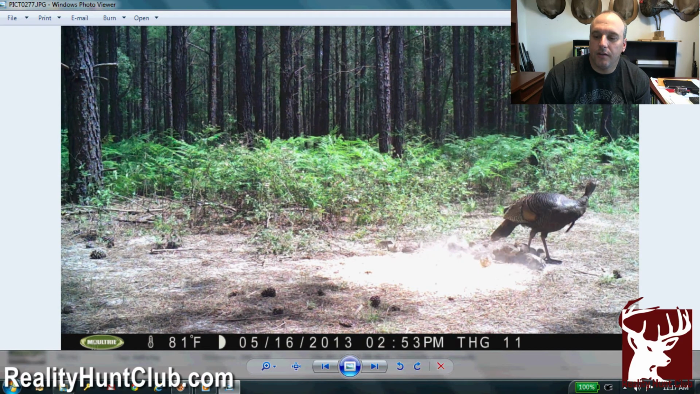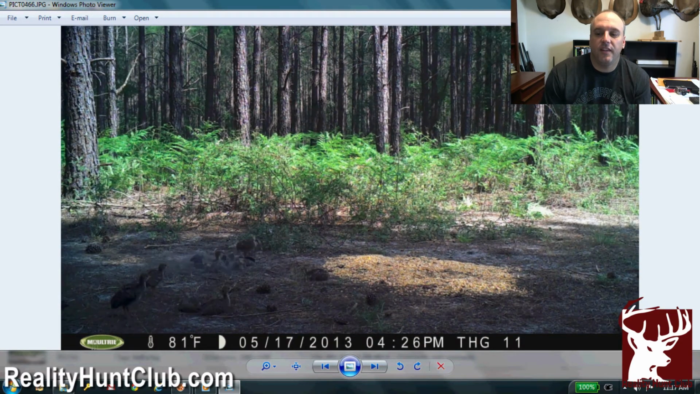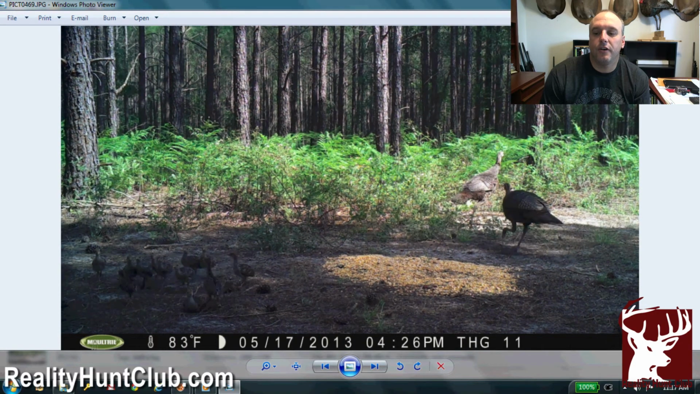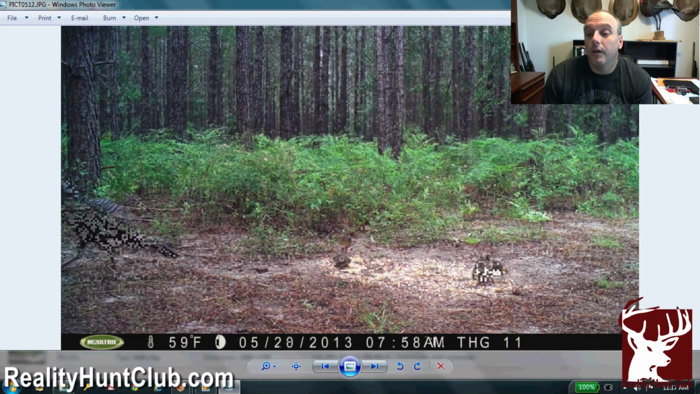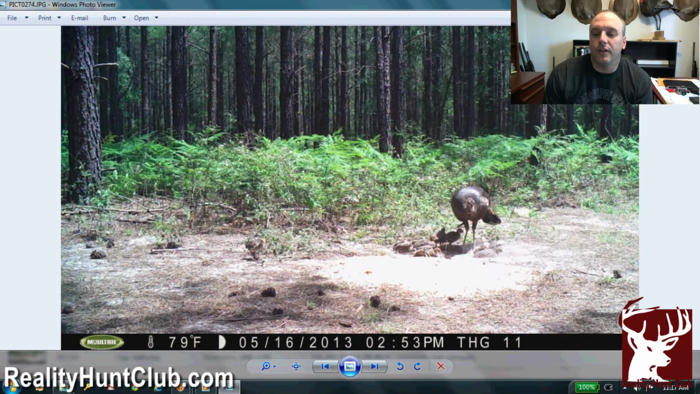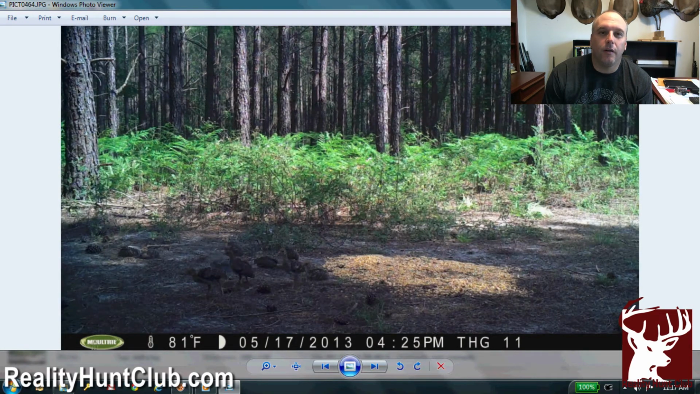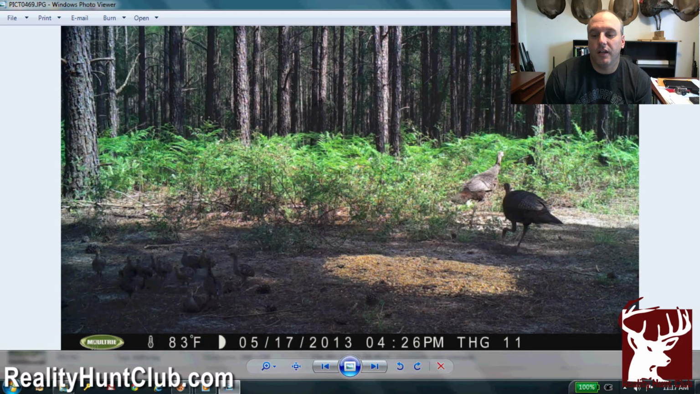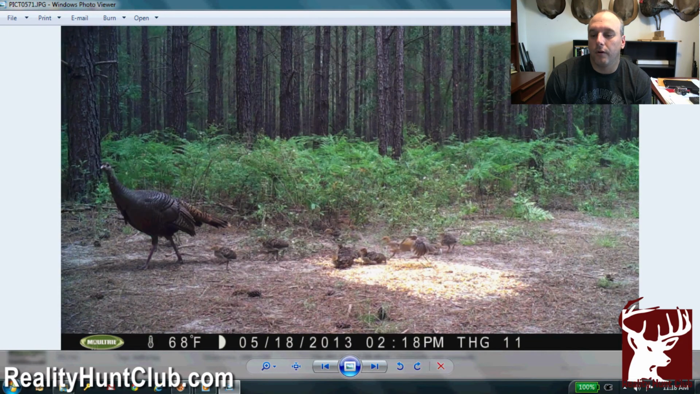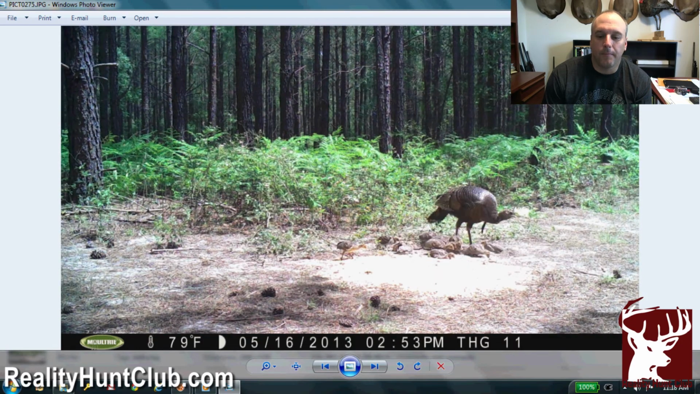So as you can see, this is one of the bearded hens. And some people say that the turkeys have beards because they have excess testosterone, in their bloodstream. And some people say they don't breed, they don't have biddies or little ones. Well, as you can see, our bearded hen, she's got quite a brood of little ones that are just cutting up in that bait pile.